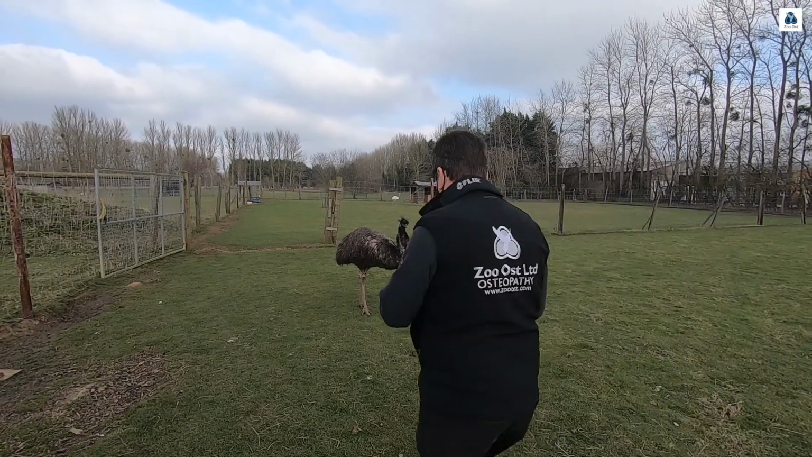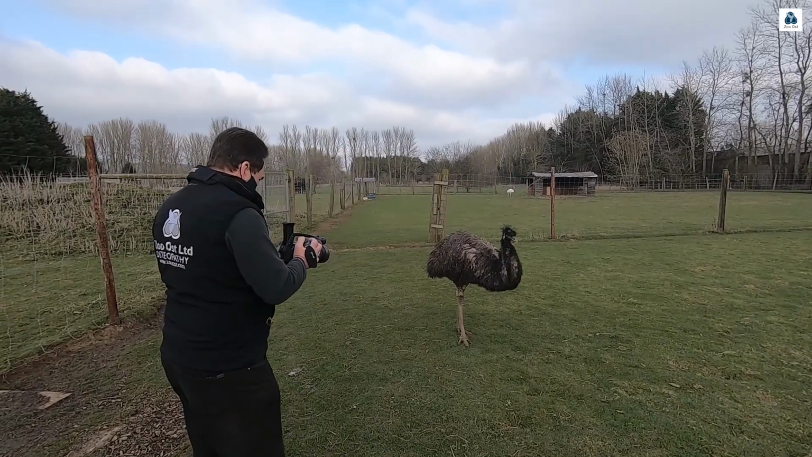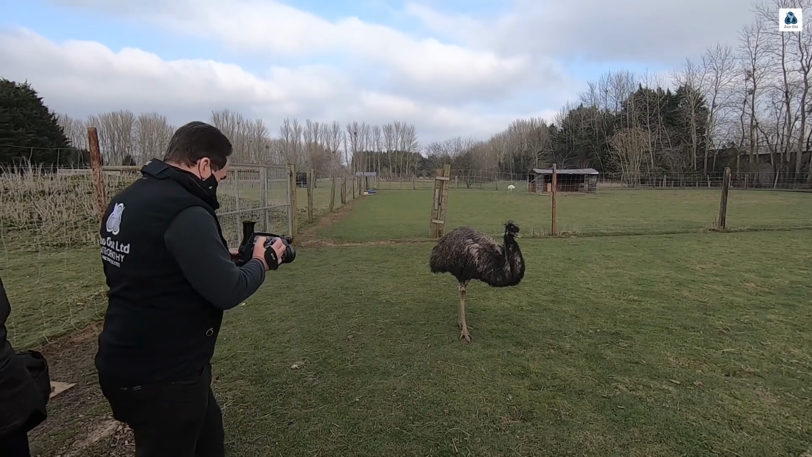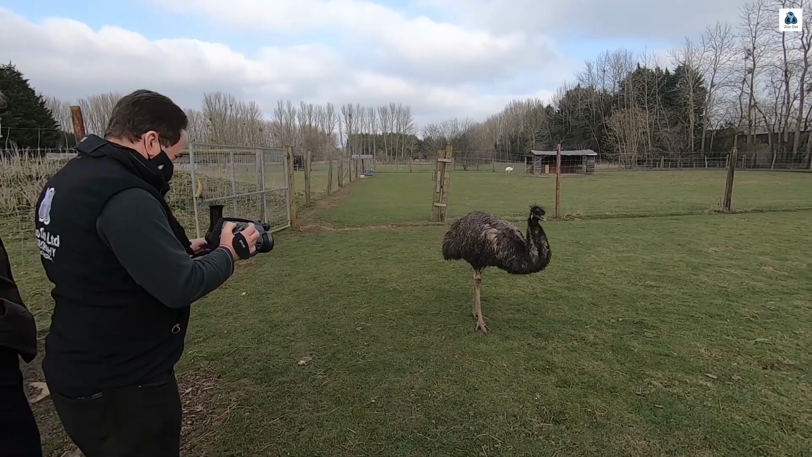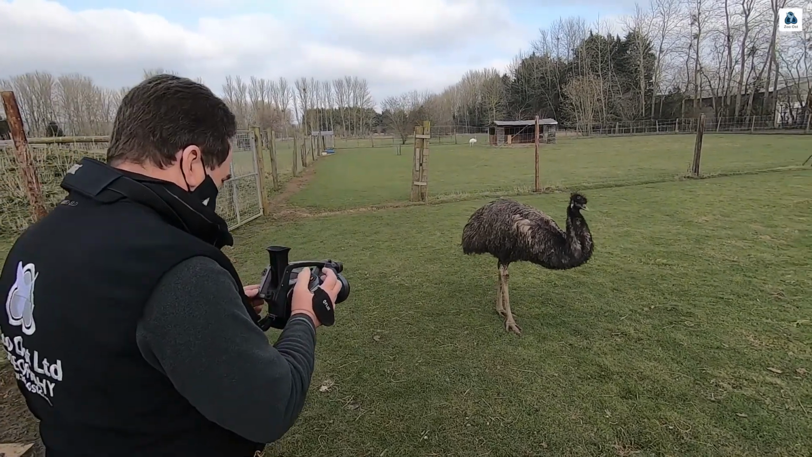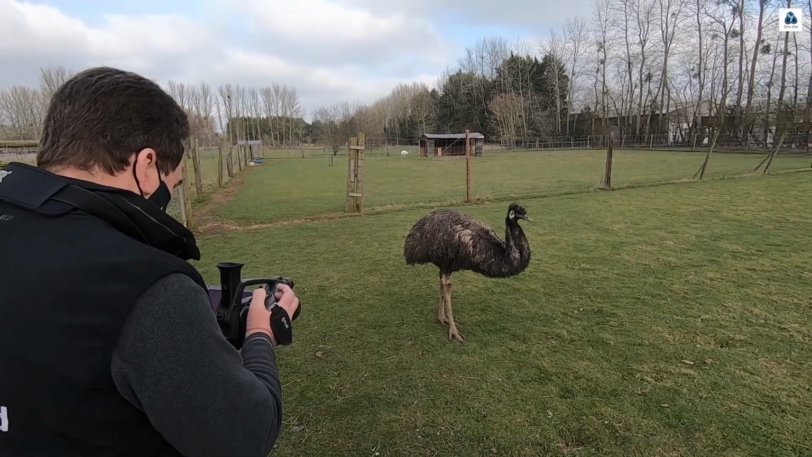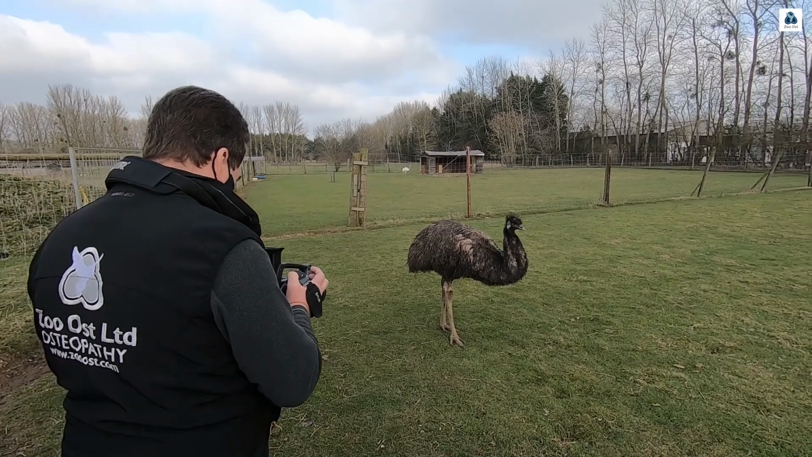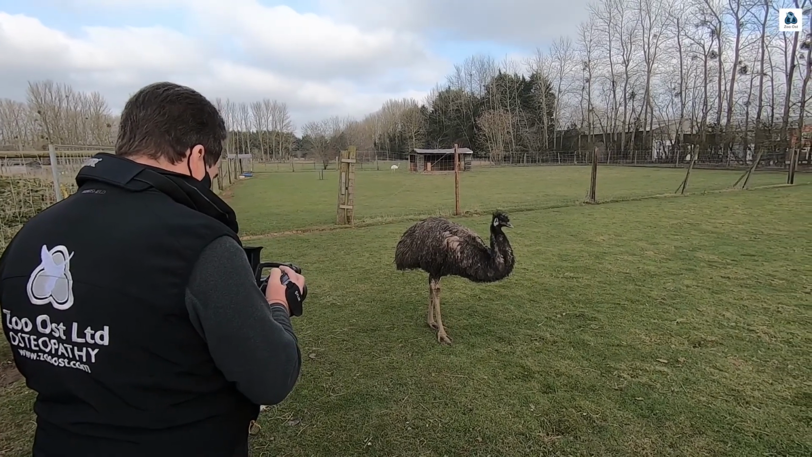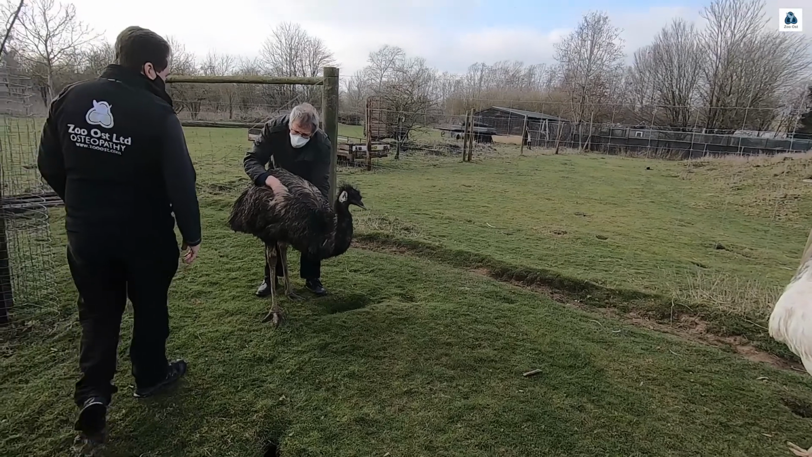And here's me just using the camera, and the camera captures the infrared, the heat radiated off the body, not reflected, and that's what makes these cameras so blimmin' expensive, is the fact that they can read down to literally fractions of a degree centigrade.